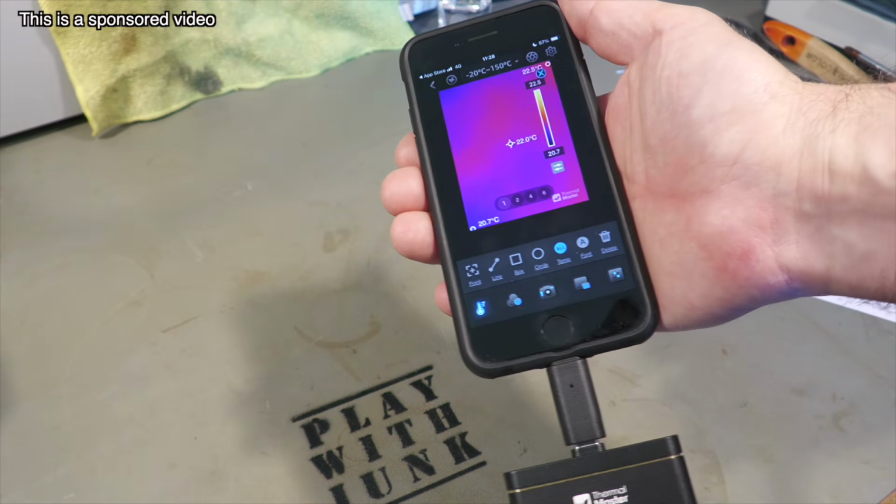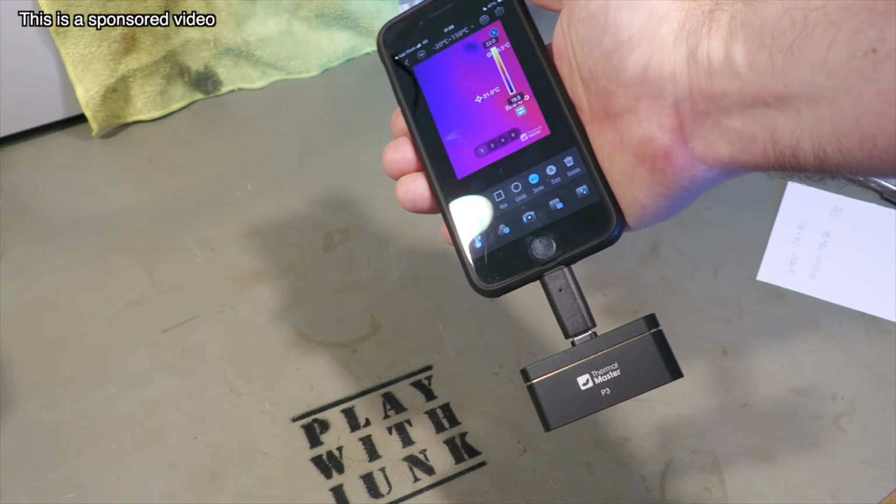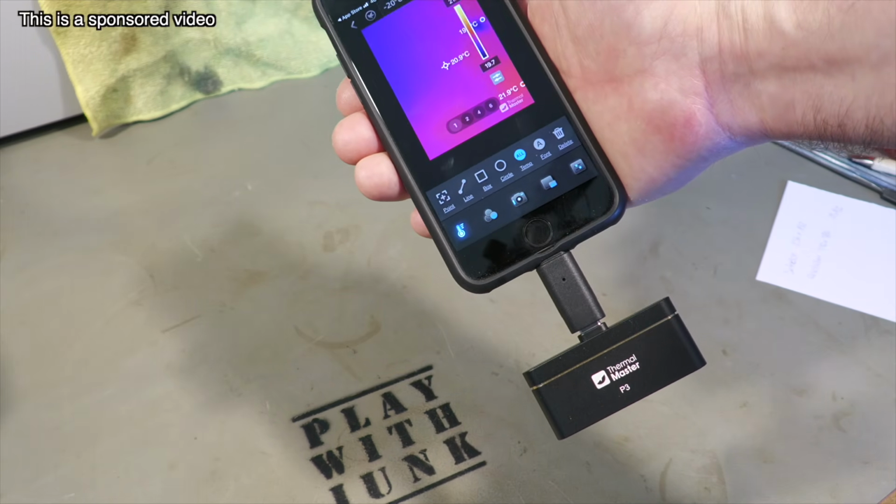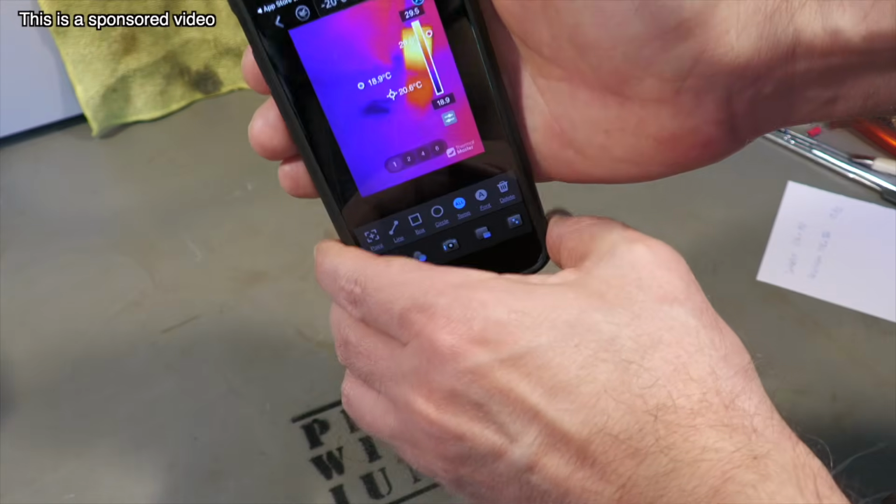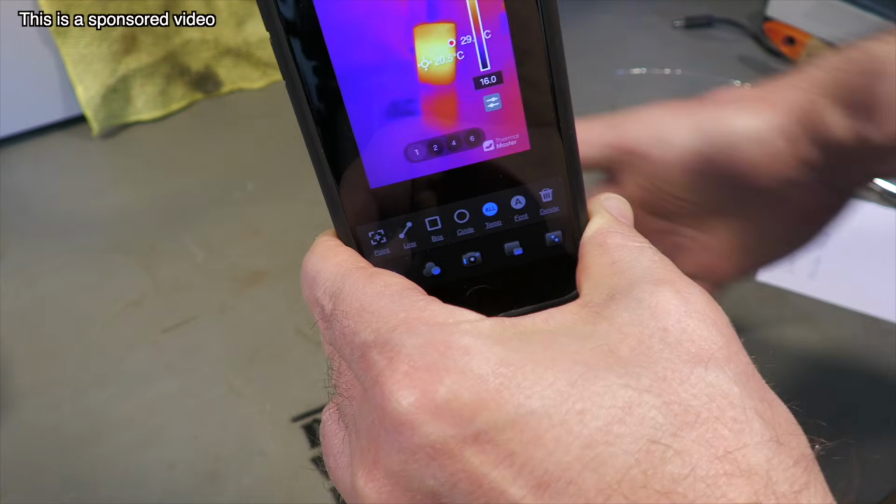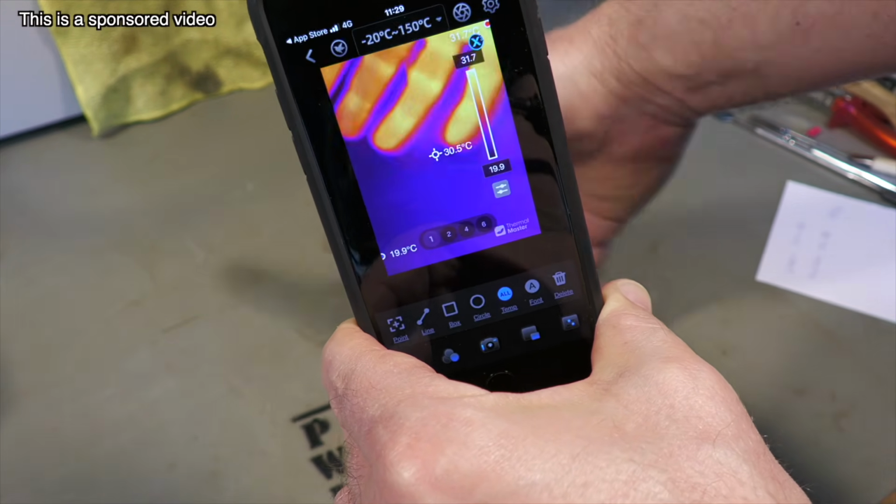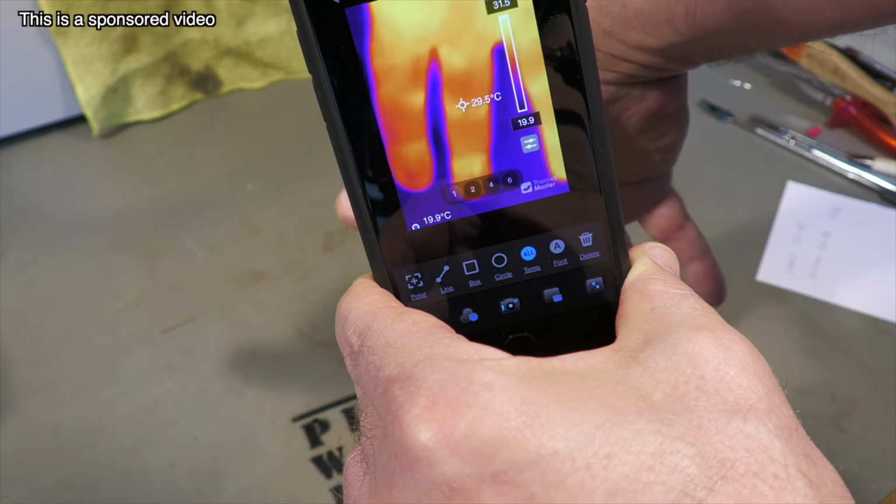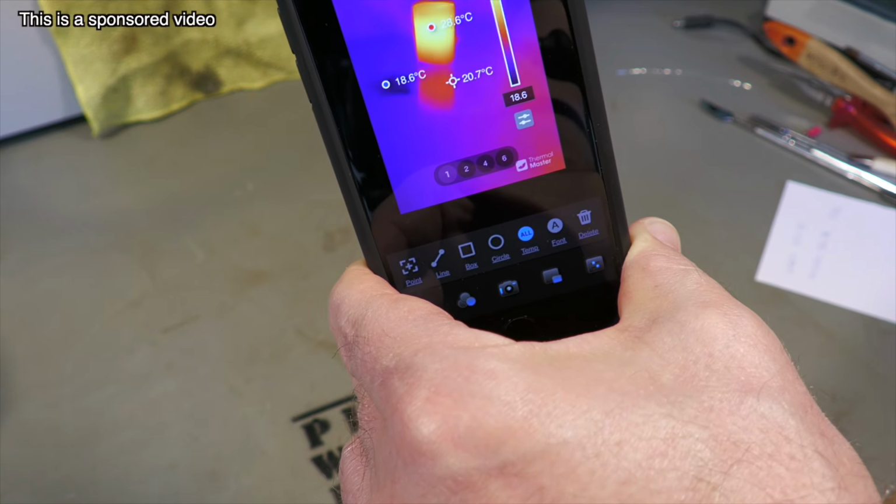So I already downloaded the app, and the first thing the app did was to update the firmware of the camera. That worked without any problem. One thing I notice is the camera is very fast. So you can see my hand here. Yeah, it has a little bit of lag, but compared with other cameras, it's really fast.